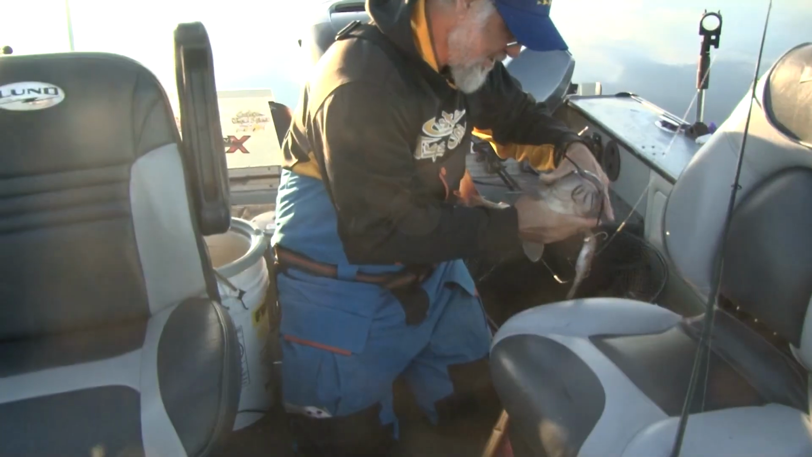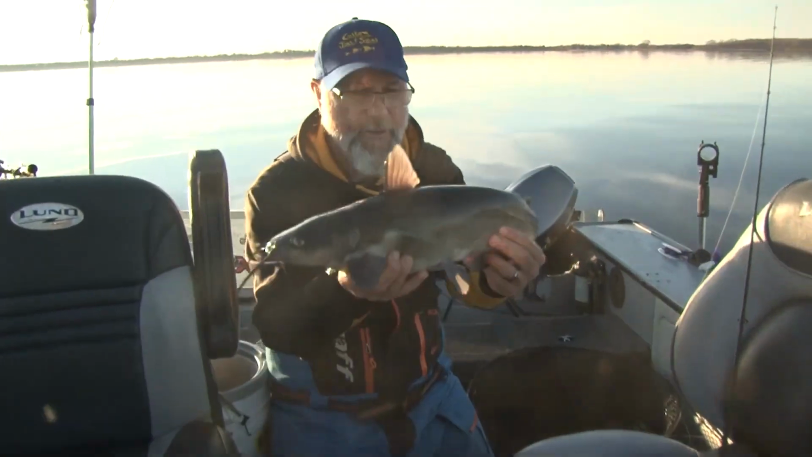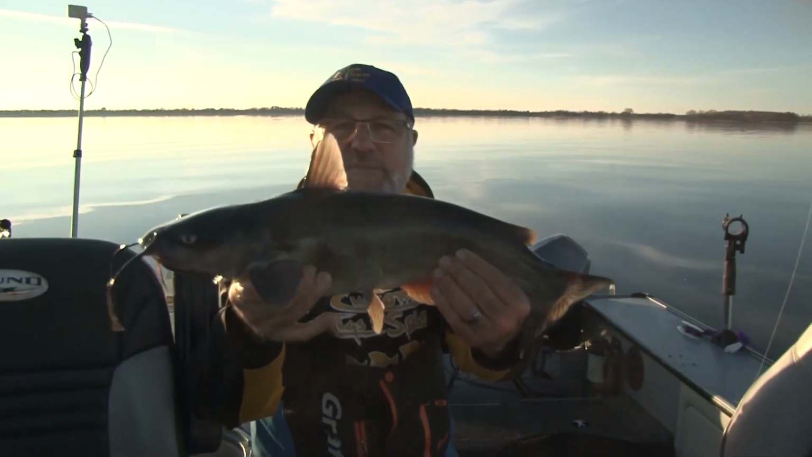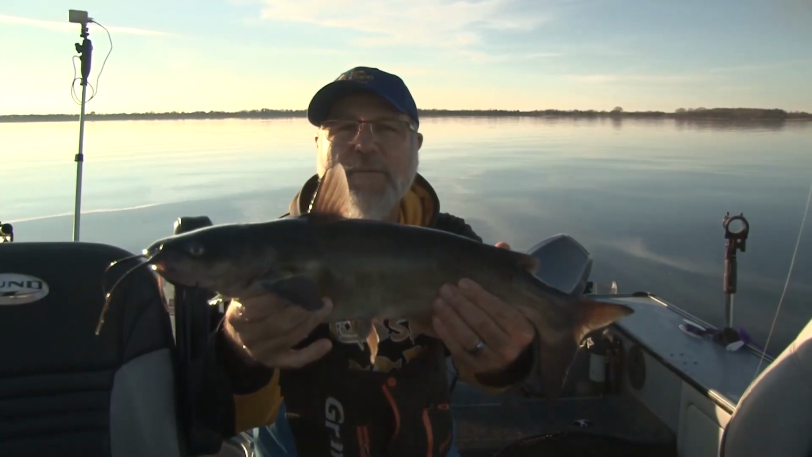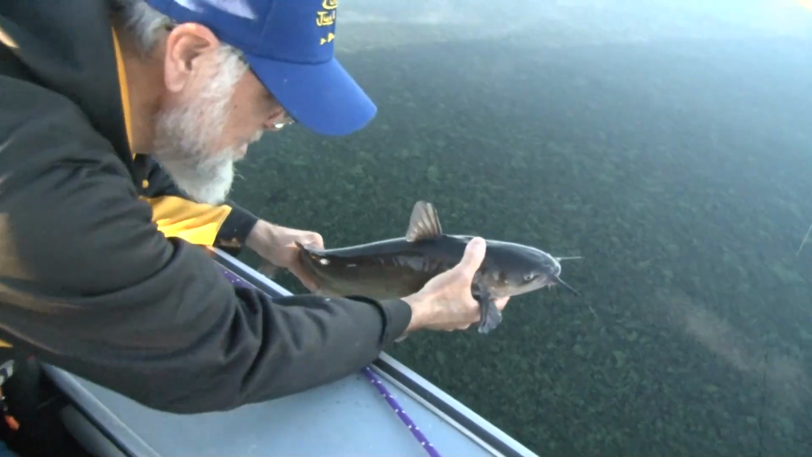He is a fatty right there. Yeah, that's a nice one. There you go. Nice 20 incher, 24 incher probably. So all right, had a great day out here. Stay tuned for more junkie action.